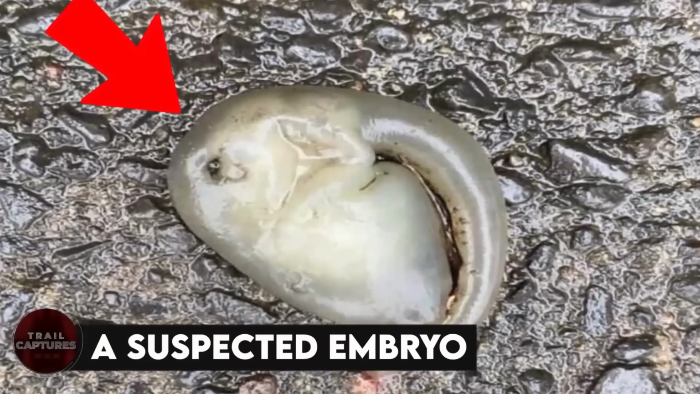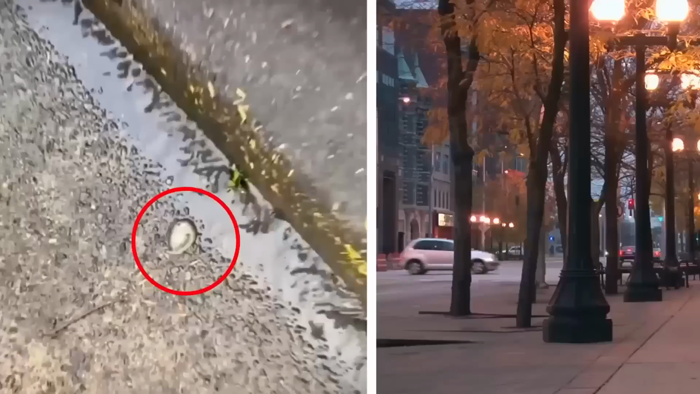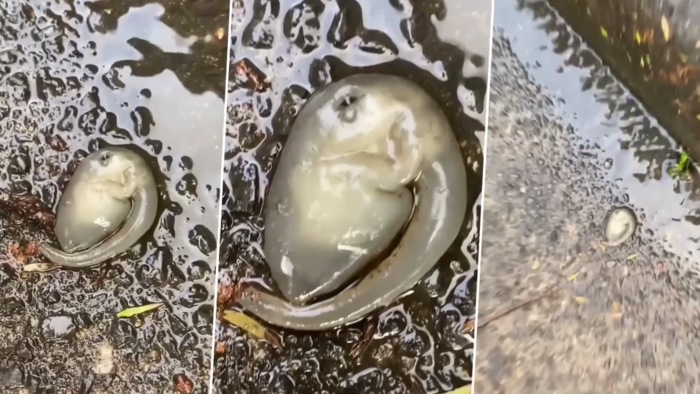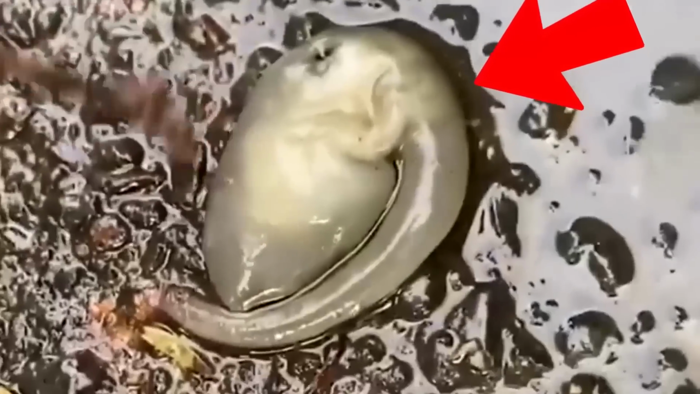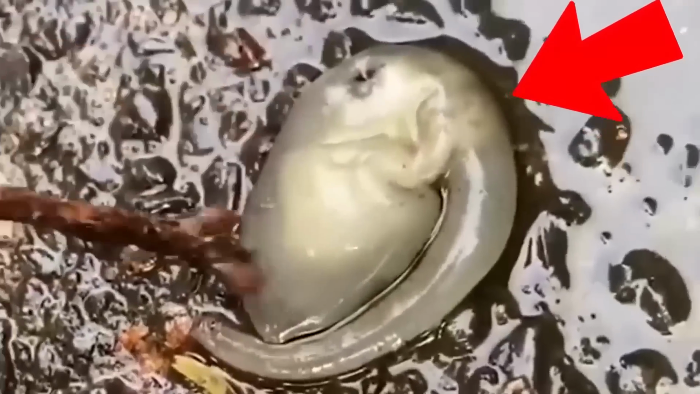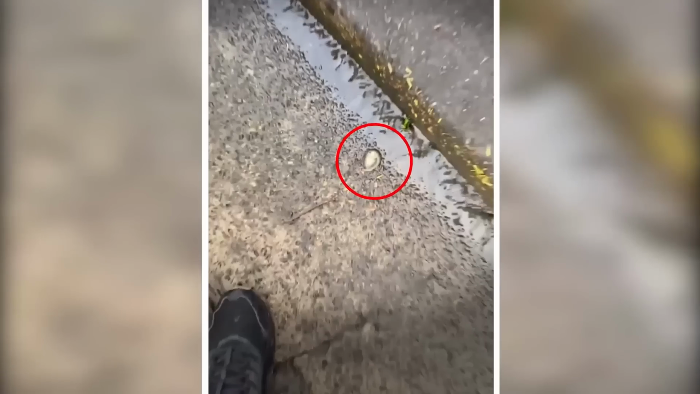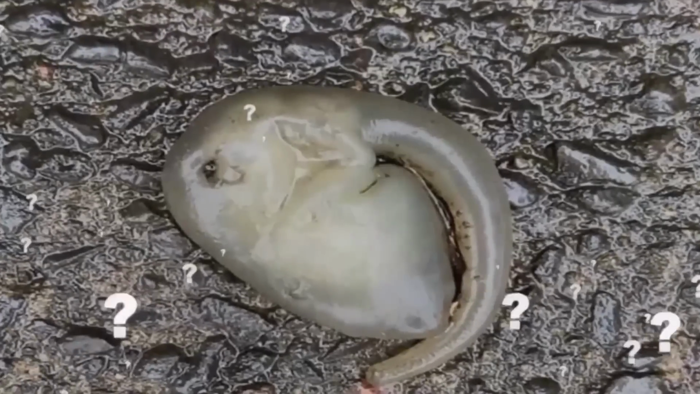A suspected embryo. A peculiar and minuscule creature resembling an extraterrestrial was discovered on a Sydney street. Its appearance bore a resemblance to a blend of a squid and an octopus. However, given its considerable distance from water, its presence there left everyone puzzled. Some speculate that it might be an embryo of a mysterious organism, yet the enigma of how it arrived in that location remains unanswered.